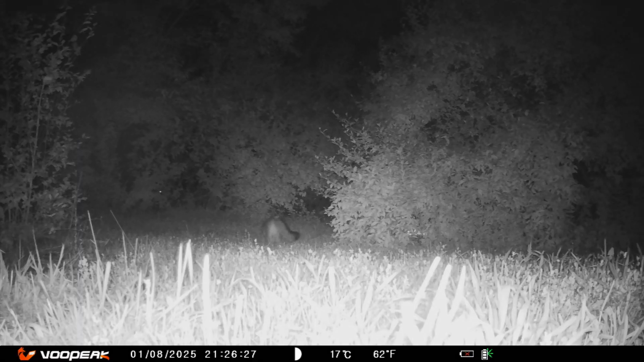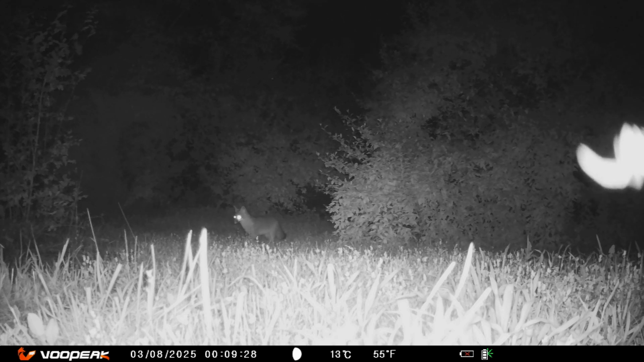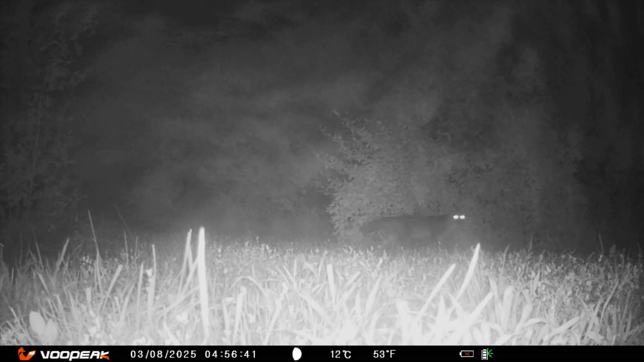What do the eyes in the bushes belong to? Do you think the fox sees it? Doesn't look like it. Either it belongs to another fox, or it didn't see it, or it doesn't care. We get to watch a spider, I'm assuming is a spider, climb a spider web in front of the camera. It's a little foggy out.